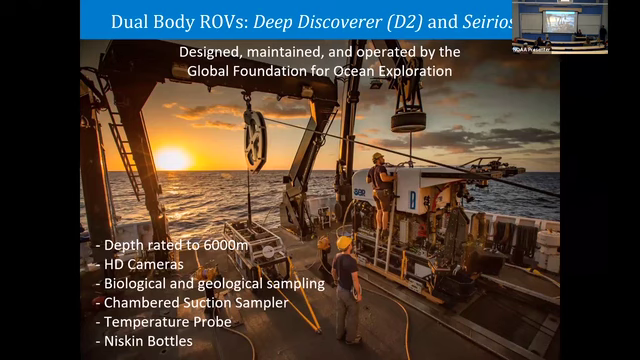The implication for Niskin bottles is eDNA. That is something that our office is interested in doing. If you take a water sample and you didn't actually see a particular organism, but its DNA was in the water sample, they're going to build out from there.